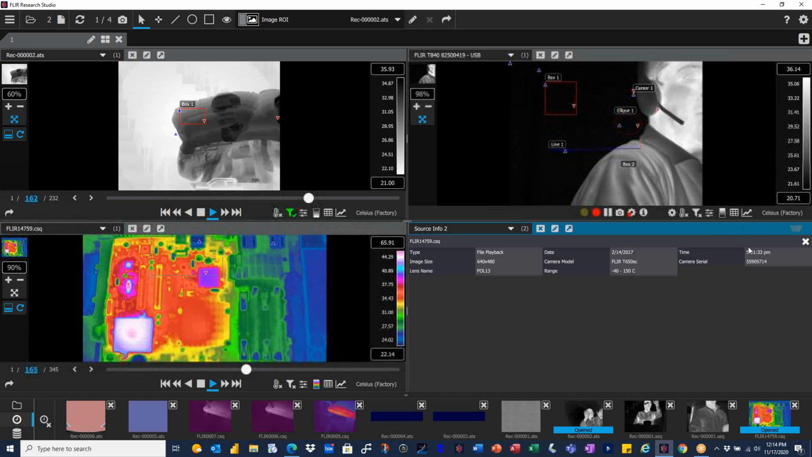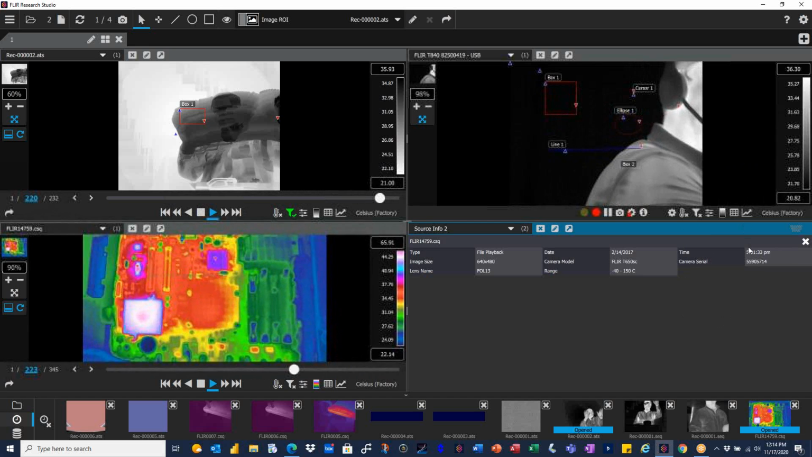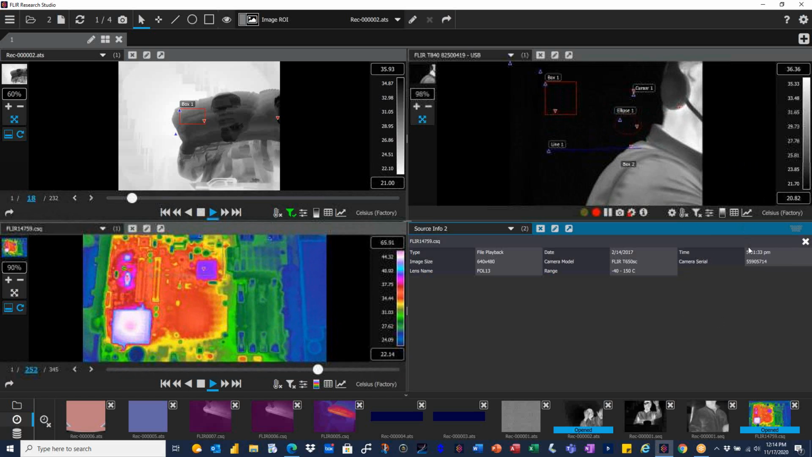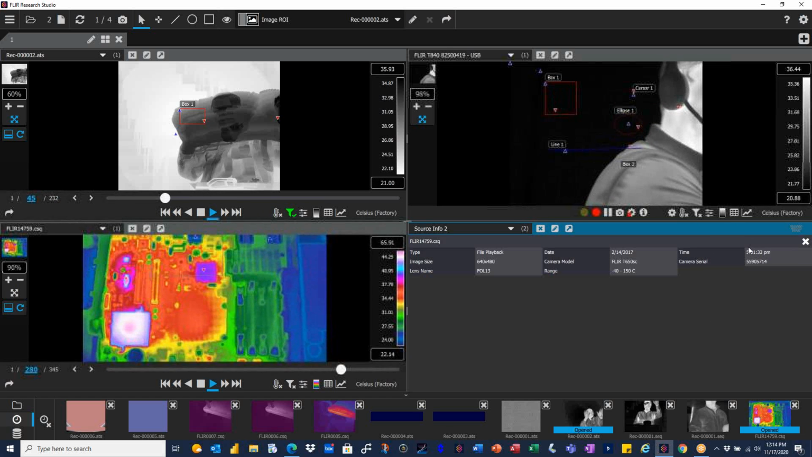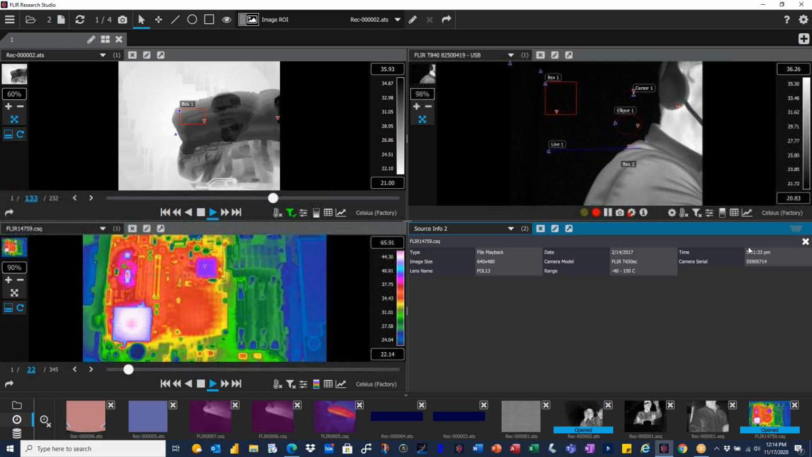Hi, thanks for the good presentation. I was wondering, earlier in the presentation, Jerry said that it could see thermal image through glass. Is it possible to see through ceramic glass? Thanks. Yeah, that's actually a great question.